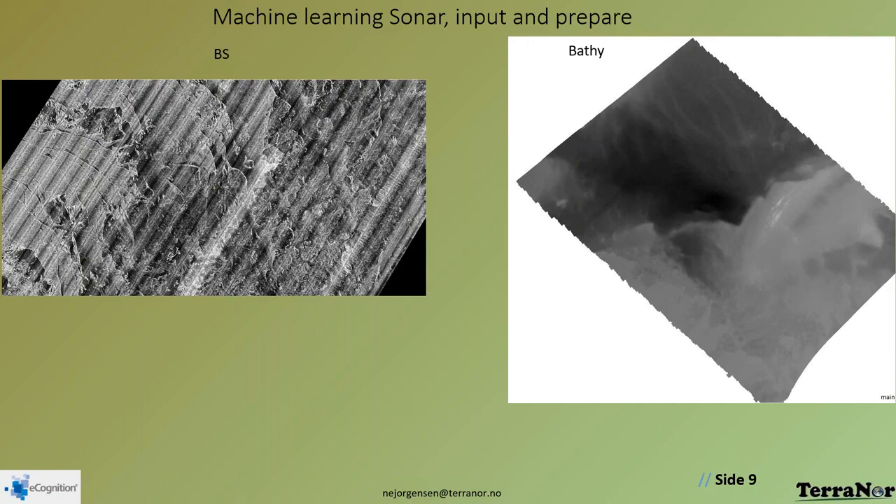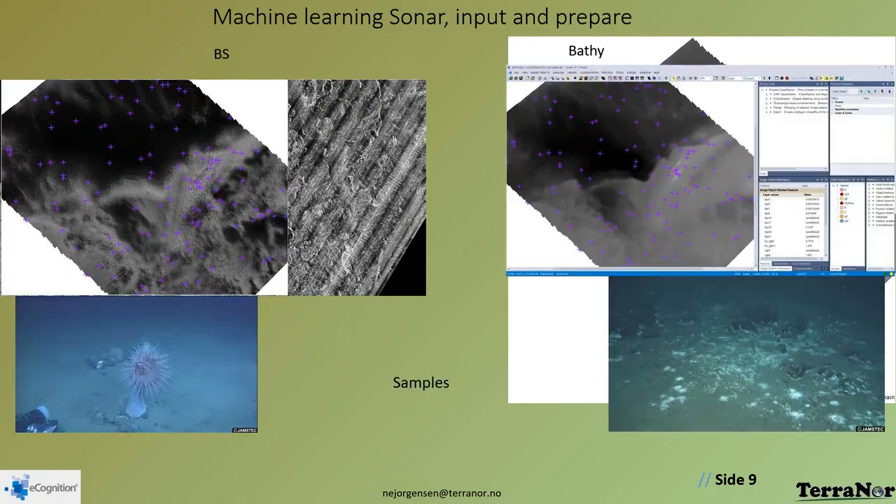The next thing we want to have are samples. We're coming back to that, but those are the three data sets we put into our model: backscatter, bathymetry, and samples. The samples should be distributed around the data sets.